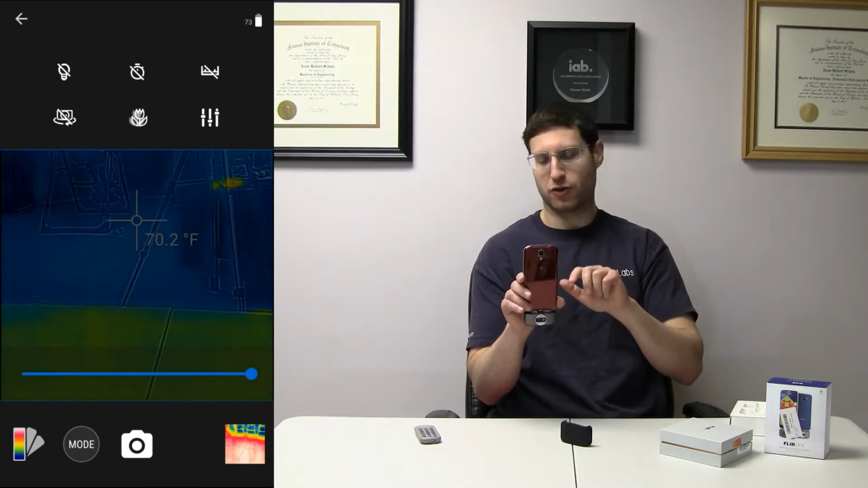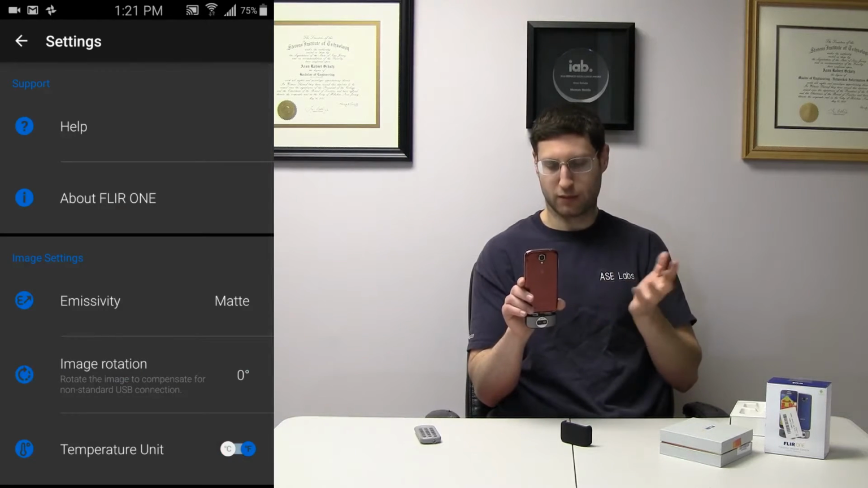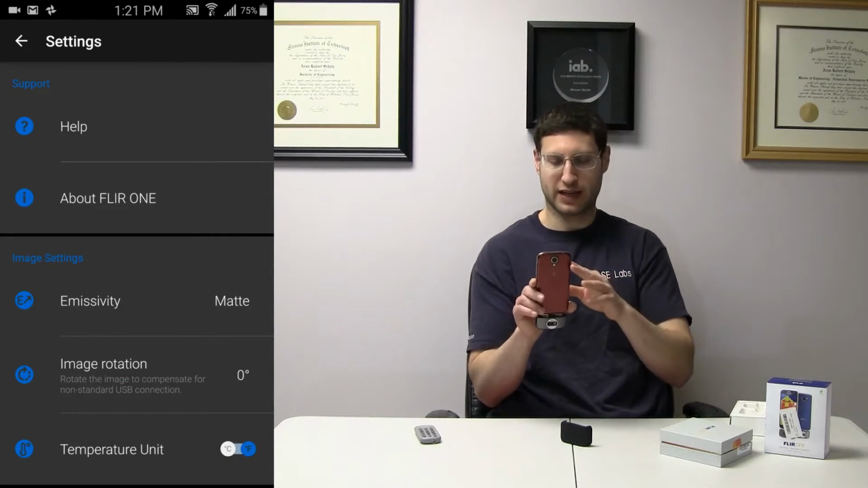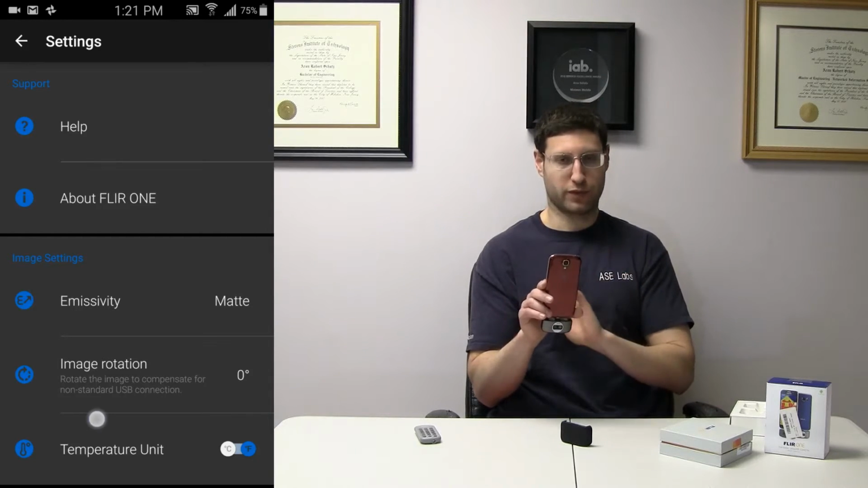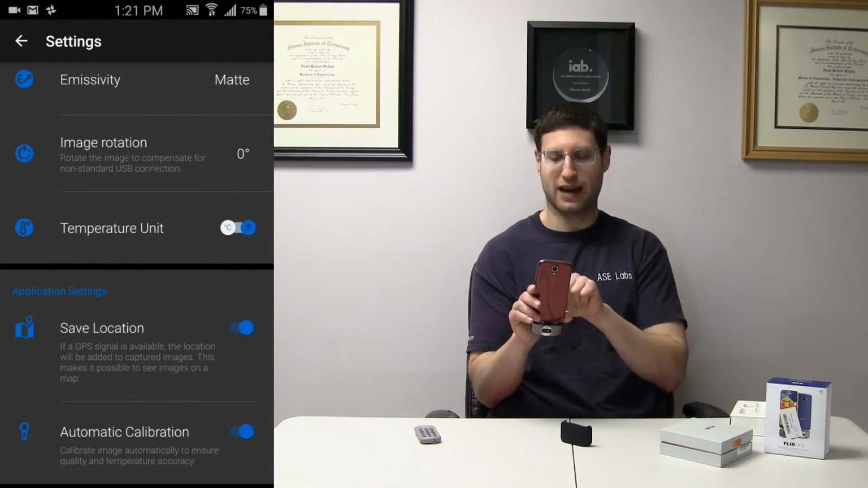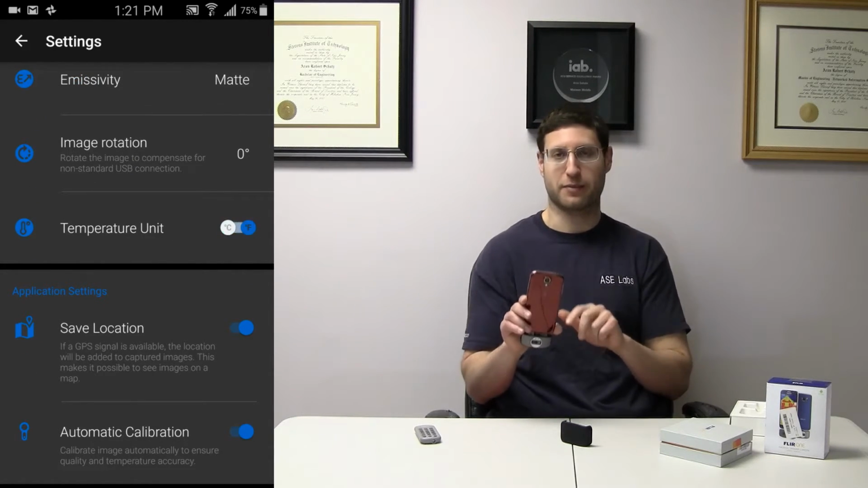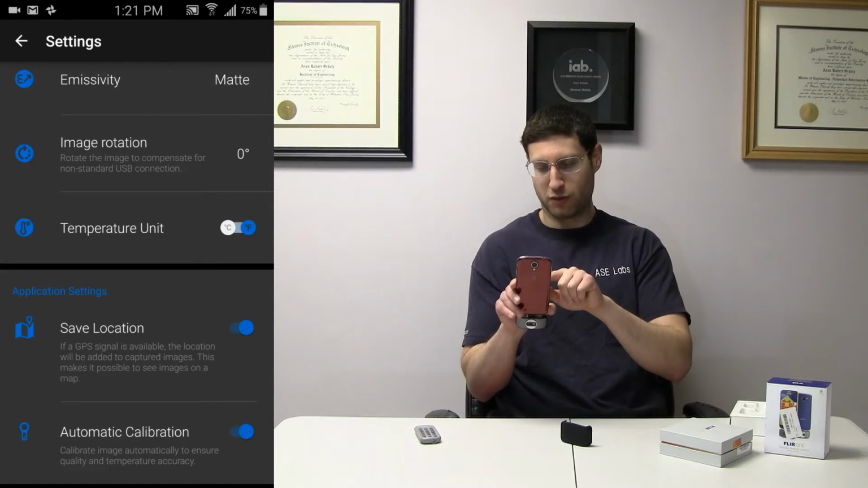The last thing I'm going to show you is the advanced settings here. It's just a regular settings panel. I recommend leaving all of this stuff normal, whatever it is out of the box, except the temperature unit. If you like Celsius, you can do that. It came defaulted to Celsius. I like Fahrenheit because I'm an American. There you go.